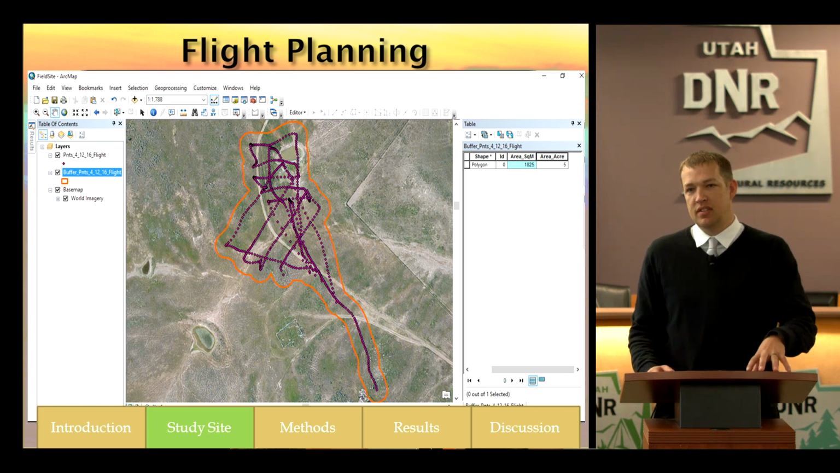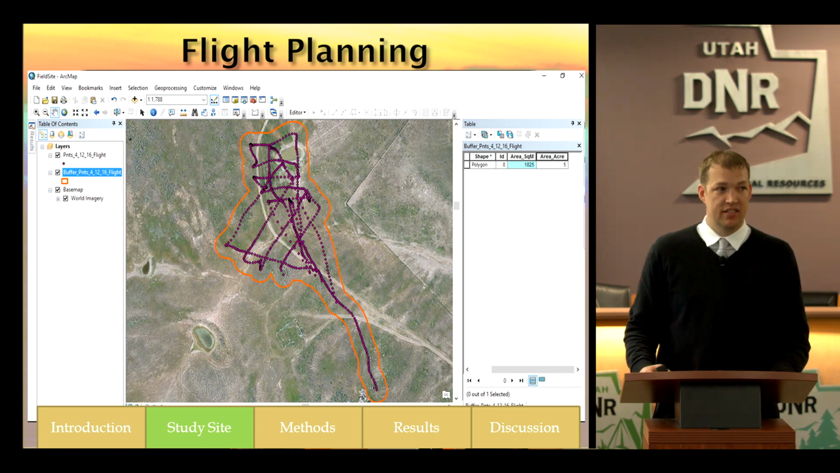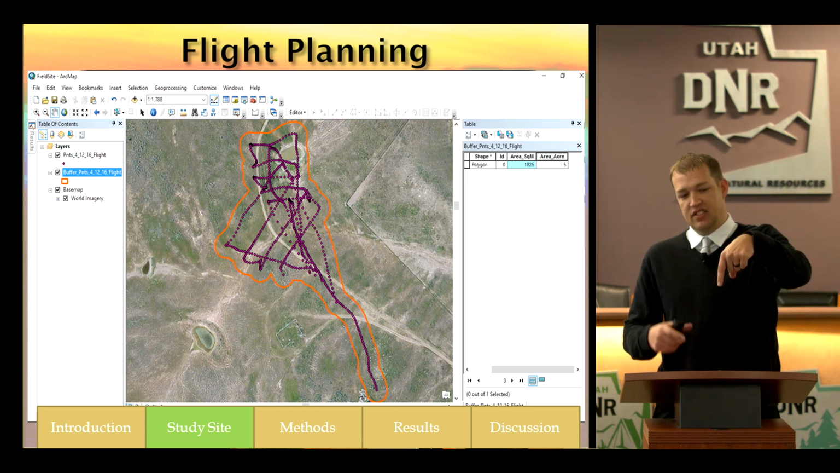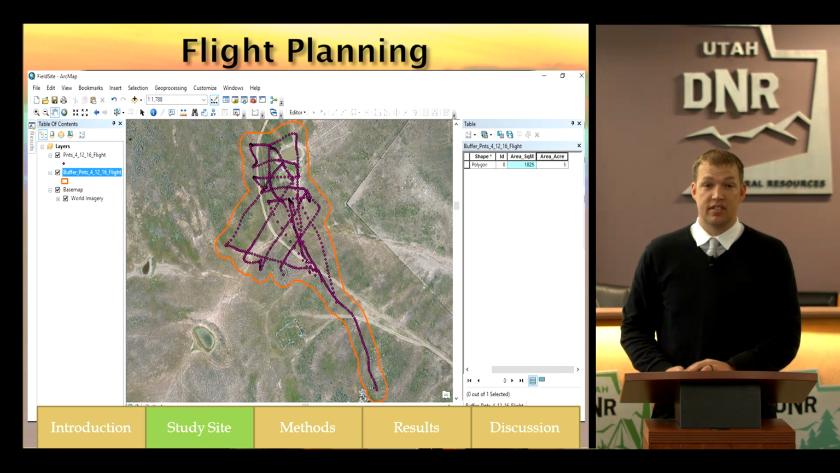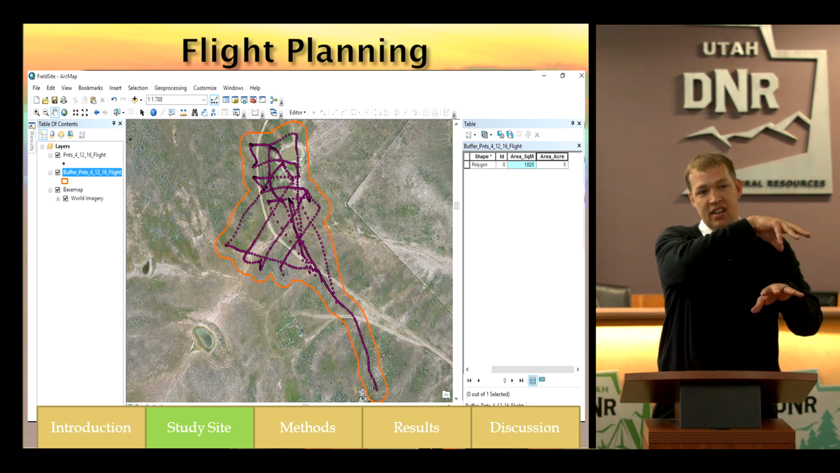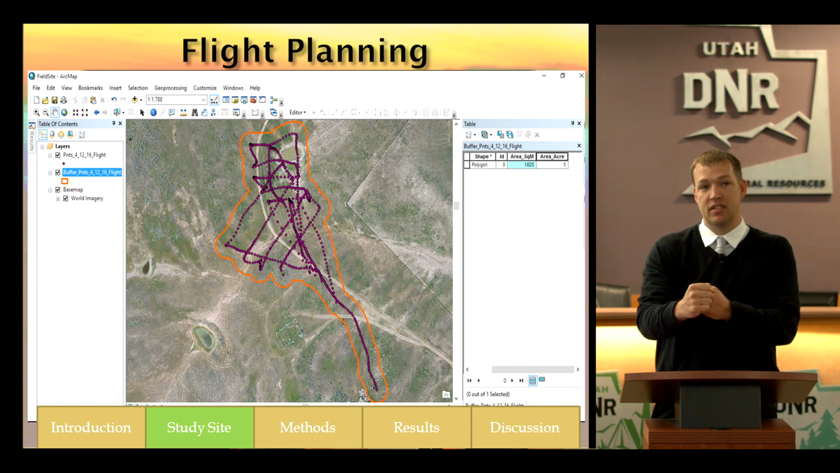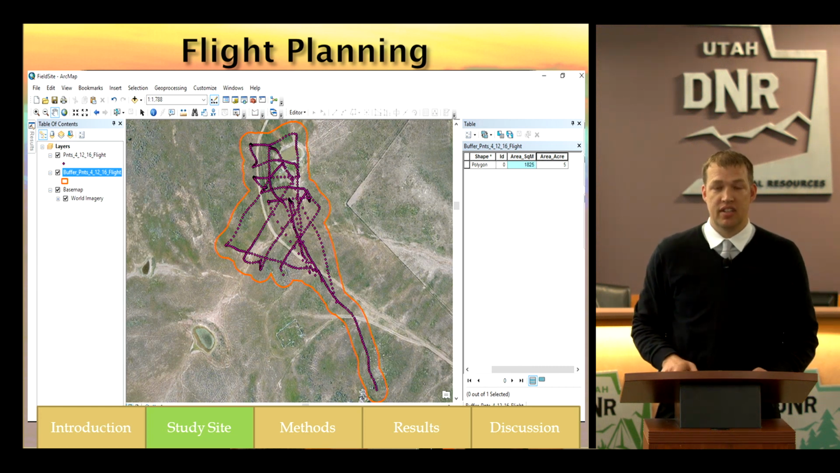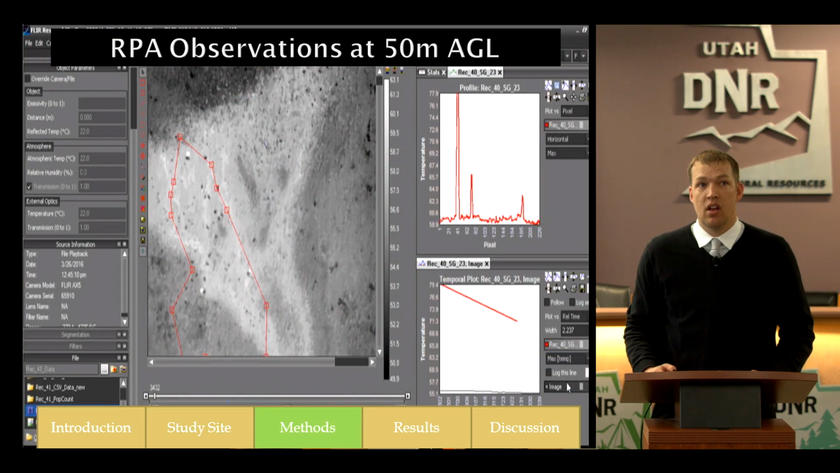So that way we could have roughly 50 to 60% overlap, reducing our possibilities of making duplicate counts of the same sage-grouse. If we saw the sage-grouse in this pass, keep in mind that I only have 3 to 4 seconds in each pass over those sage-grouse, and then I turn and come back. I want to make sure I have enough overlap to say this is the same sage-grouse that I saw in pass 1 as I saw in pass number 2. So flying in that grid pattern helped me reduce those duplicated counts.